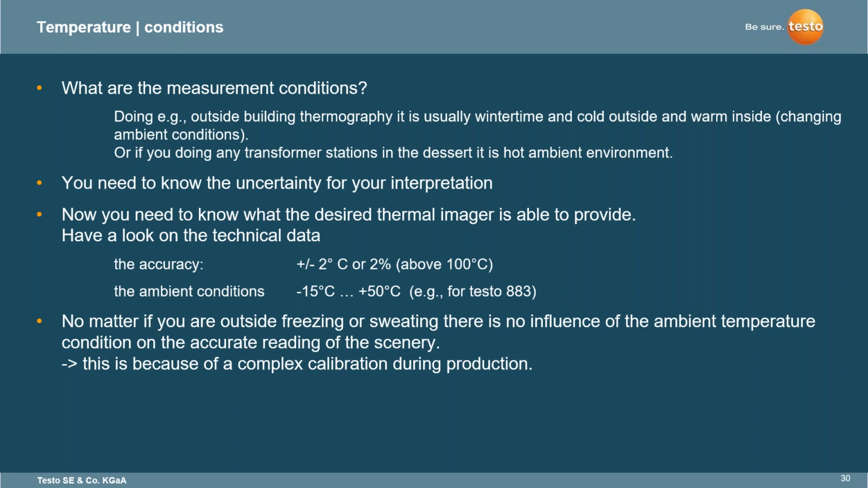And you want to make sure that no matter what, because sometimes when a car starts in the wintertime, it doesn't start as well or as fast as older cars used to. So you want to make sure your imager is working at -15 or plus 50 degrees Celsius, whatever range the manufacturer specifies. No matter if you're outside freezing or sweating, there's no influence of the ambient temperature condition on the accurate reading of the scenery you're looking at. And this is all because of the complex calibration during the manufacturing of the imagers that we as Testo provide.